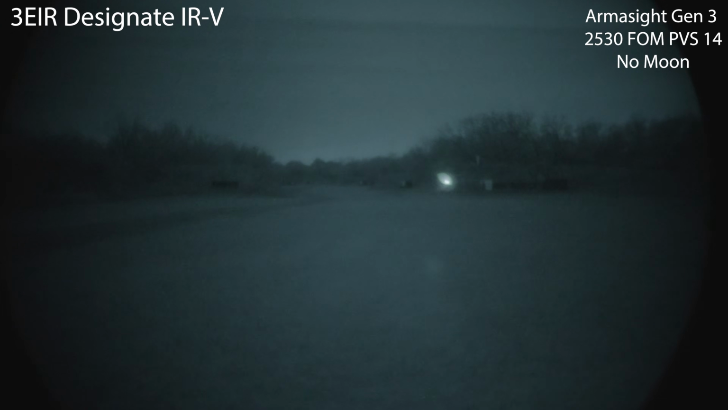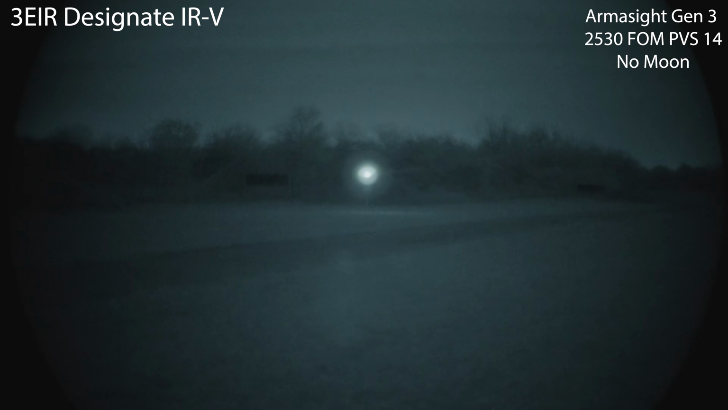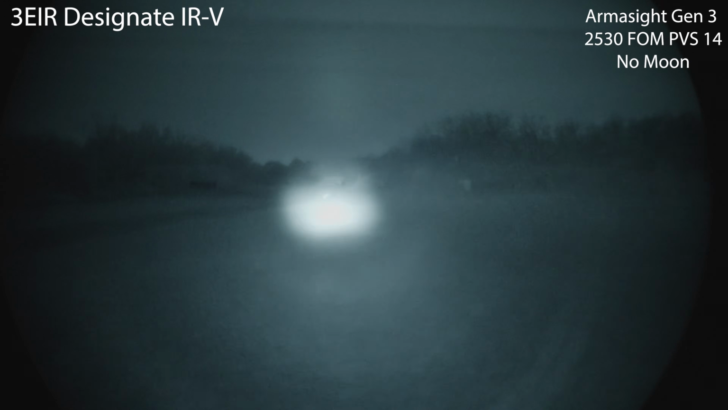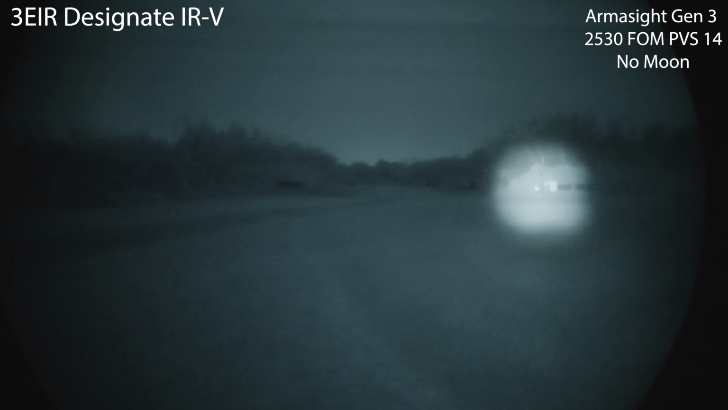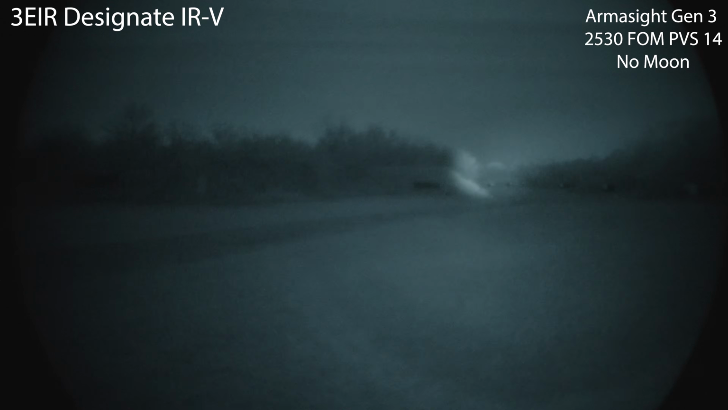Here's just the aiming laser. This one has very simple modes. So aiming laser, 50 yards, kind of overpowering. Getting a decent amount of bloom when it's just the laser by itself. So we're going to go ahead and switch it to, here's illuminator only. Pretty bright up close. Sorry, it's illuminator and laser.